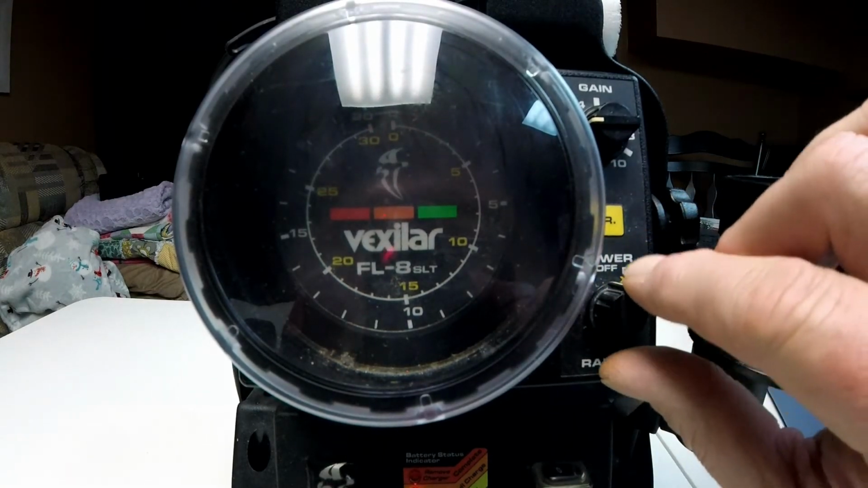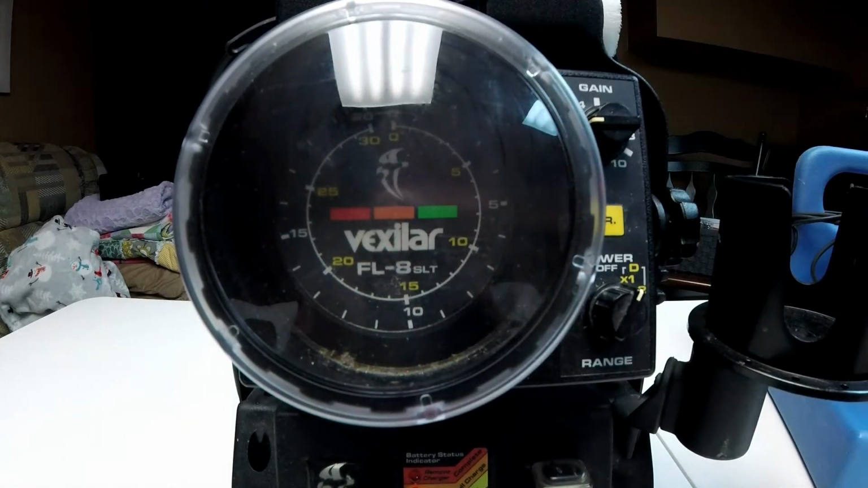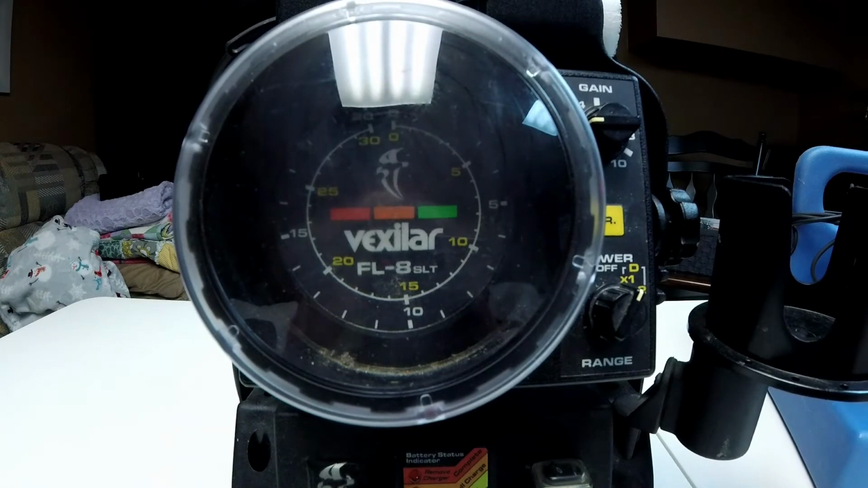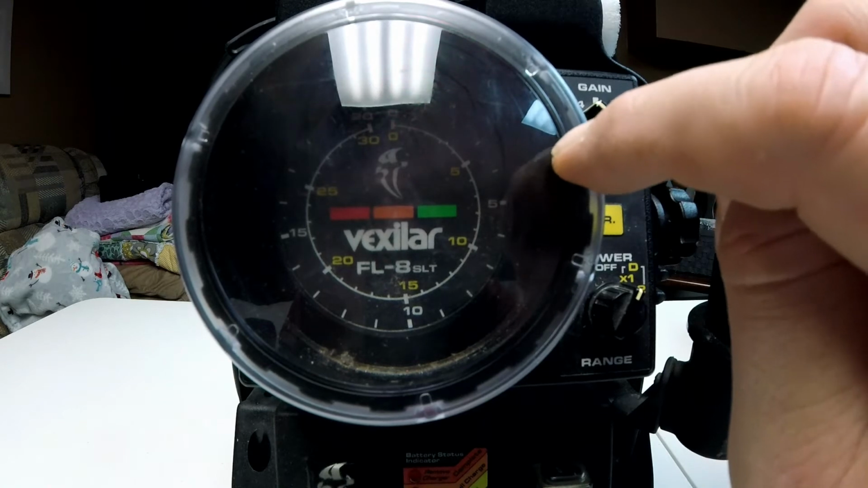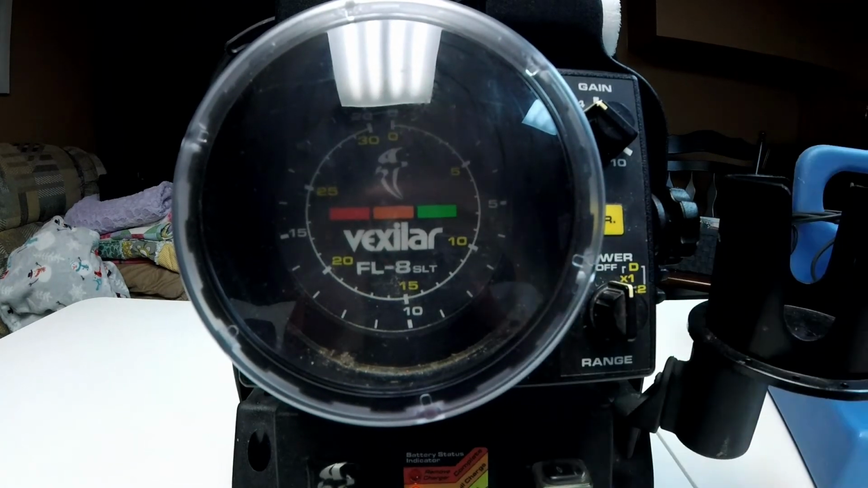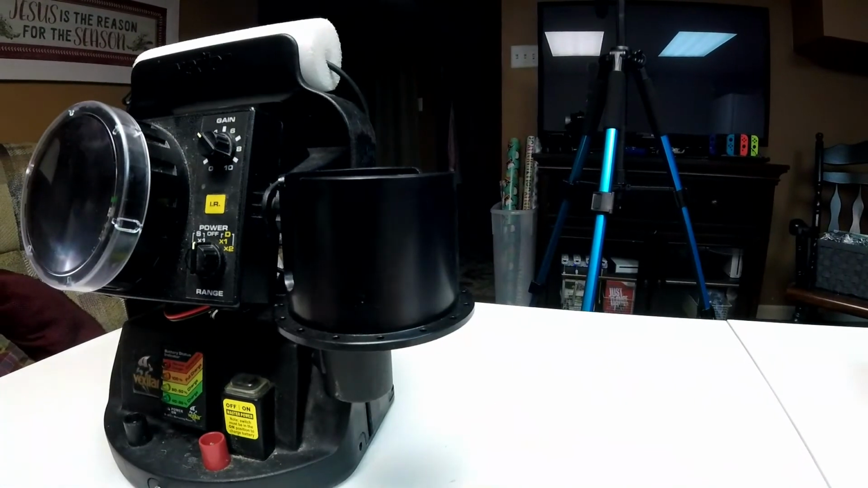Turn the power on to the right to the 1x ring. Gives you 0 to 30. So if you know you're going to be fishing in the 20 to 30 foot range, then you want to select the 1x on the right in the yellow, which is 0 to 30 on the inner dial. And again, you're going to set your gain or your sensitivity until you can just see your lure as a green or a green and orange blip. And that's it. That's how simple it is to set up your Vexilar.